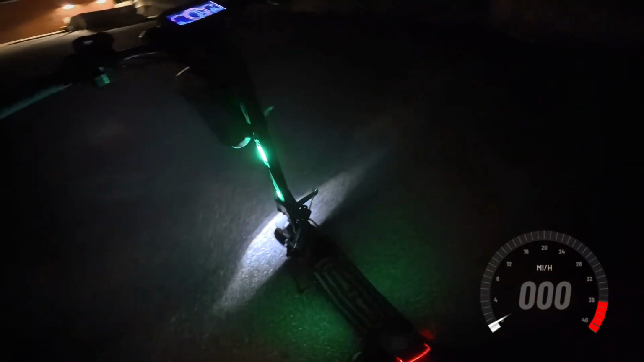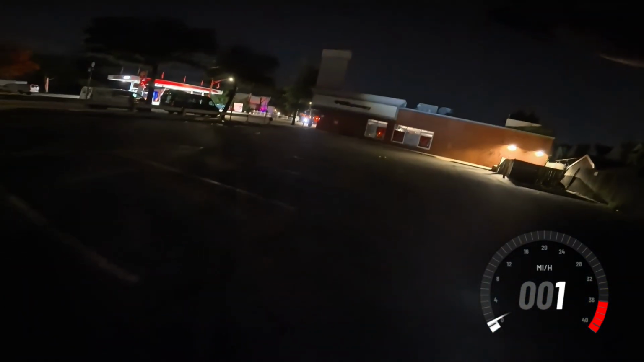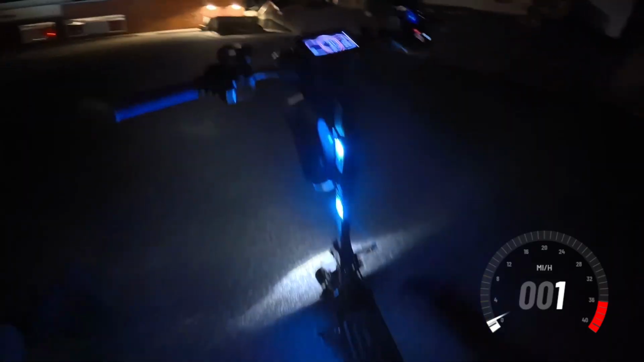Let me zoom out. So this is the scooter with the stock lighting. There is a little bit of light by where the tire is, but at the front here you can barely see anything, and then the rest is just flung so high up, bro. Like two stories high. Like what the hell, Yume? How am I supposed to see anything?